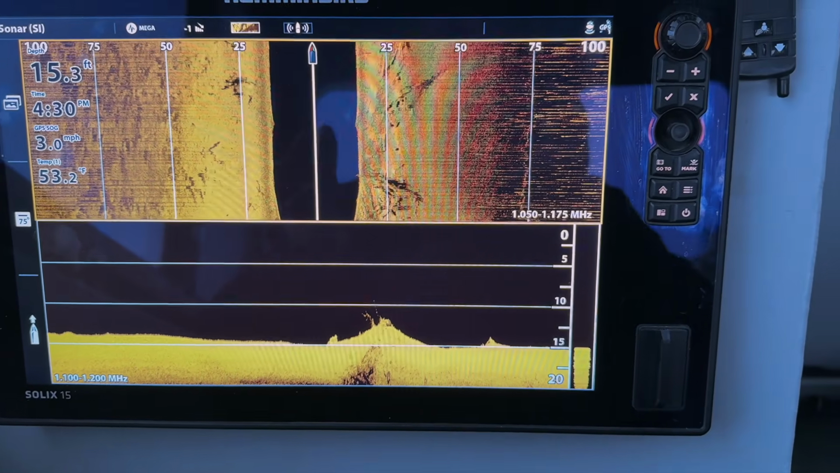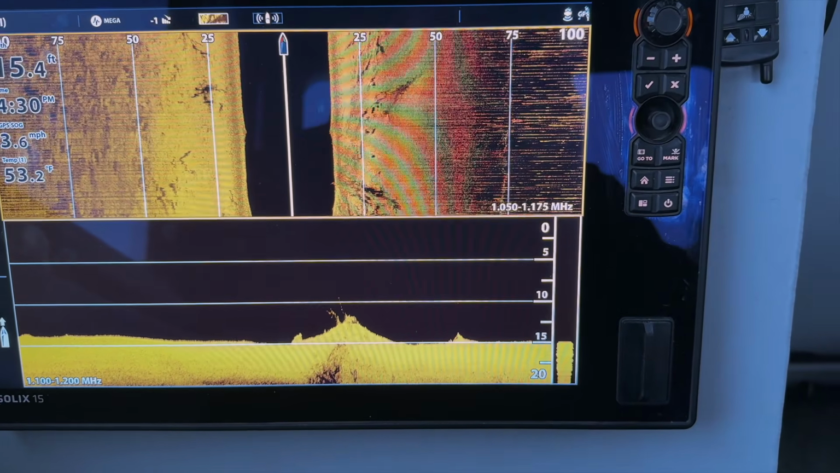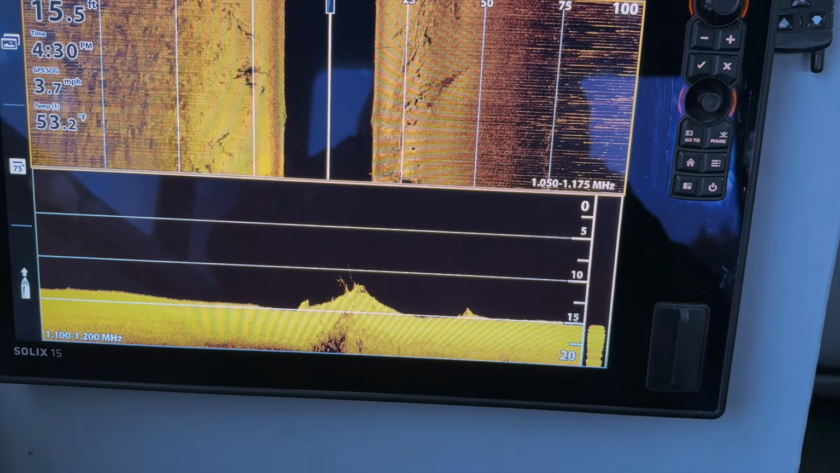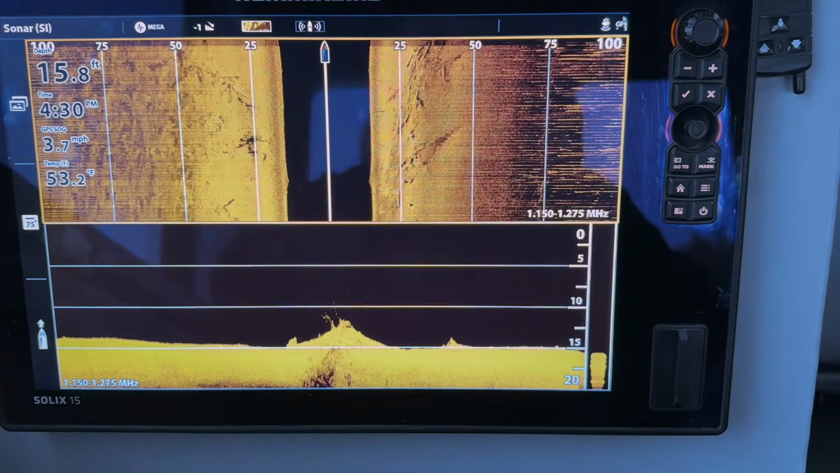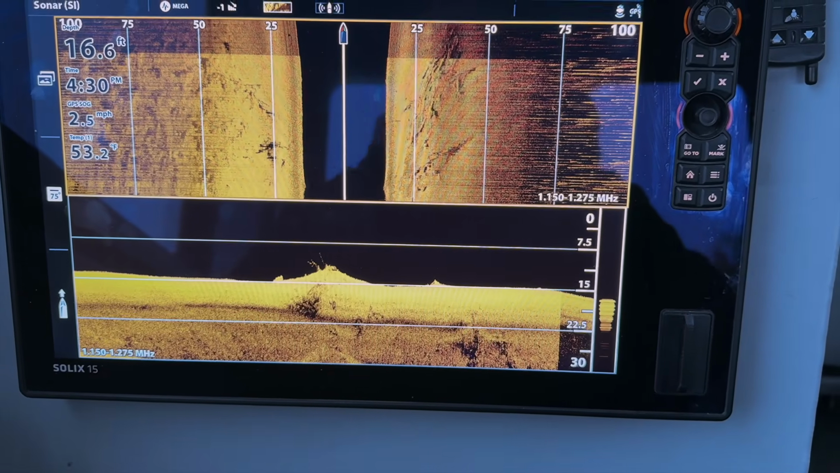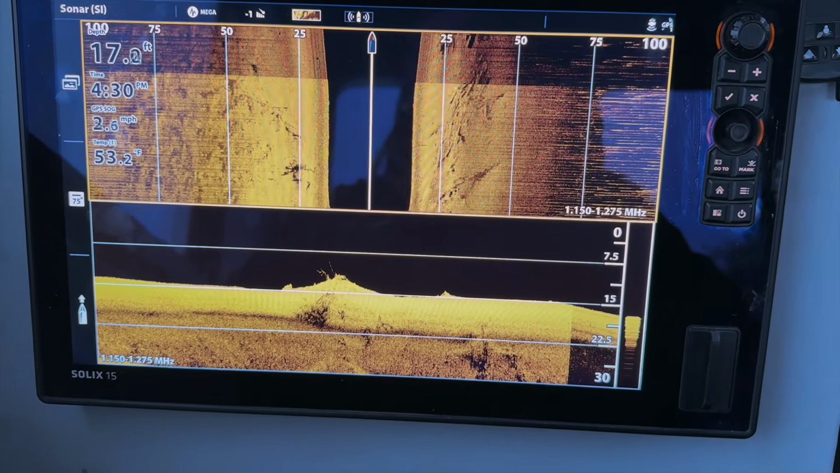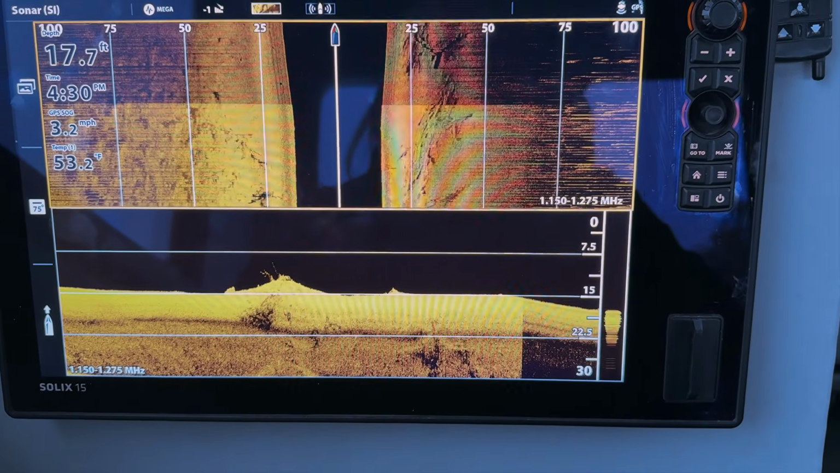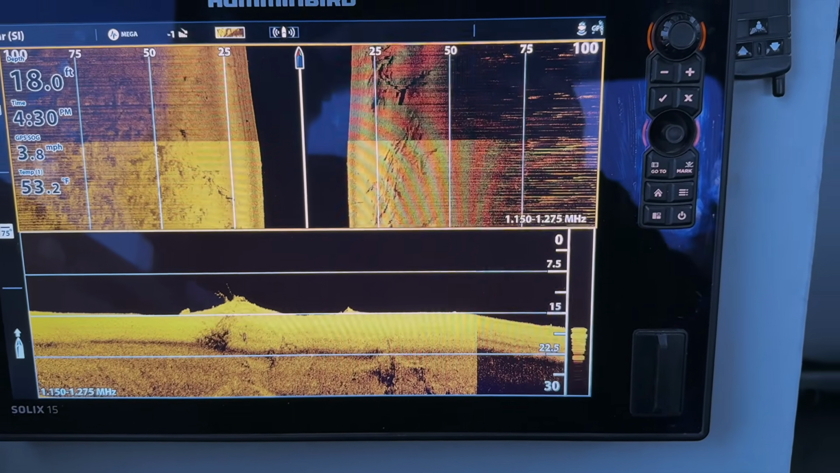Now, we did just hit a Norwal. It wasn't really a Norwal, but I'm saying it's a Norwal because we went up on something and we spun the boat around. I'm saying it's a Norwal. Jacob's saying it's a log. Obviously, man logic does not apply here. So we're going to continue our way up.